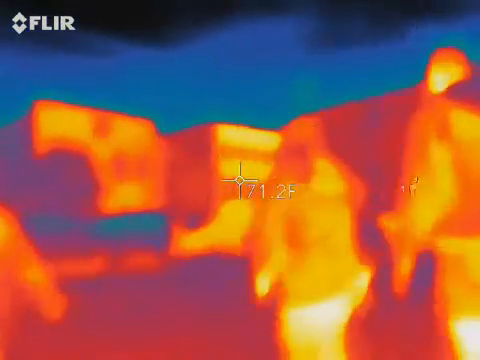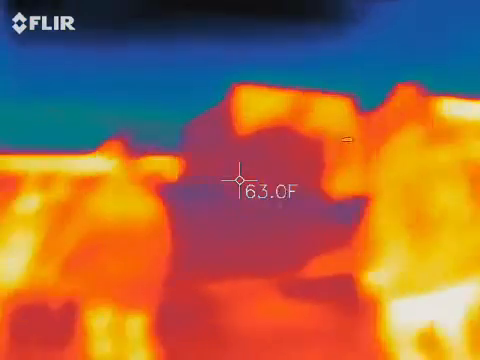Yeah, the light in the building. One up, 3 down.